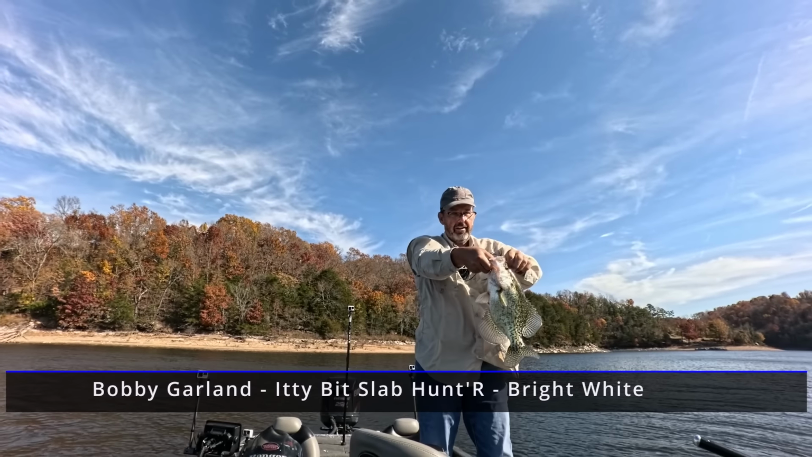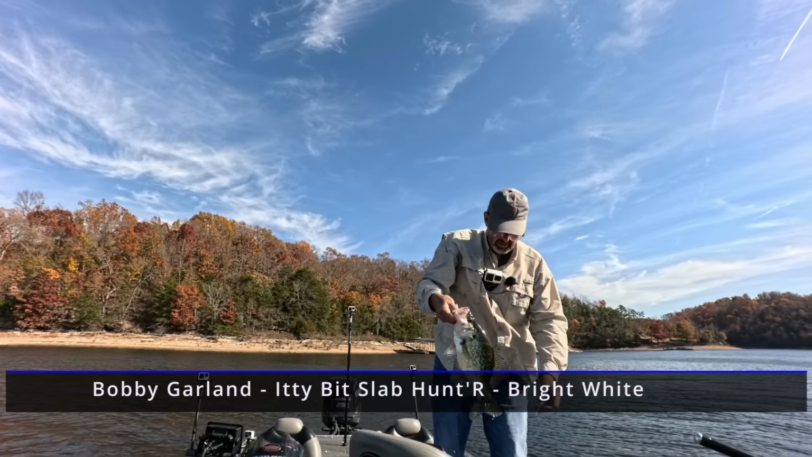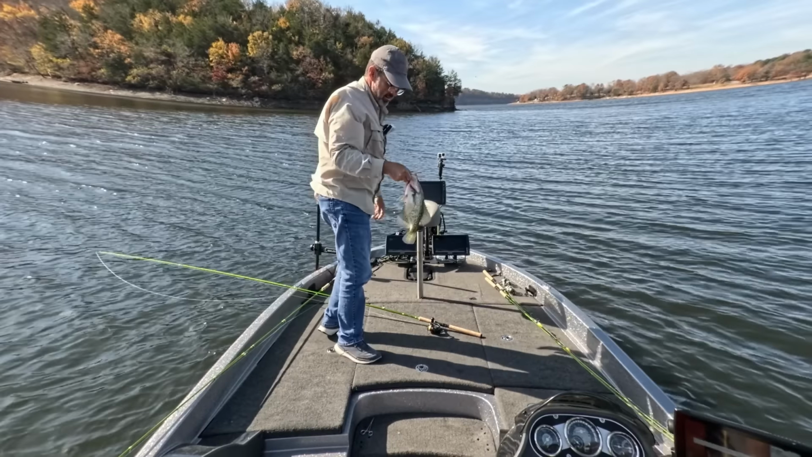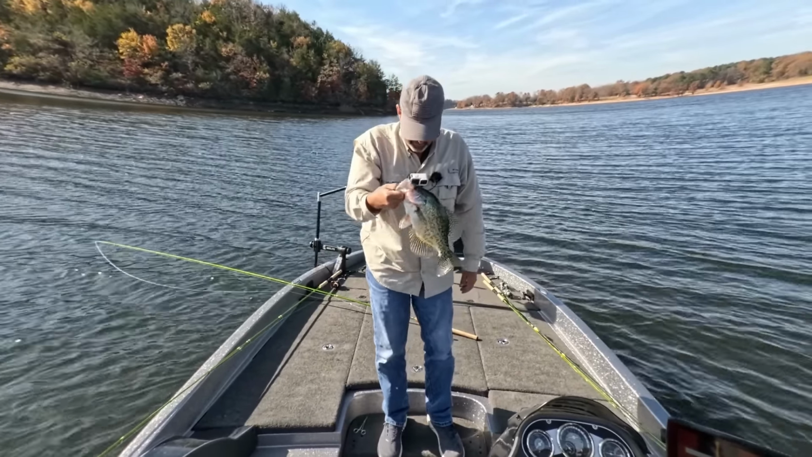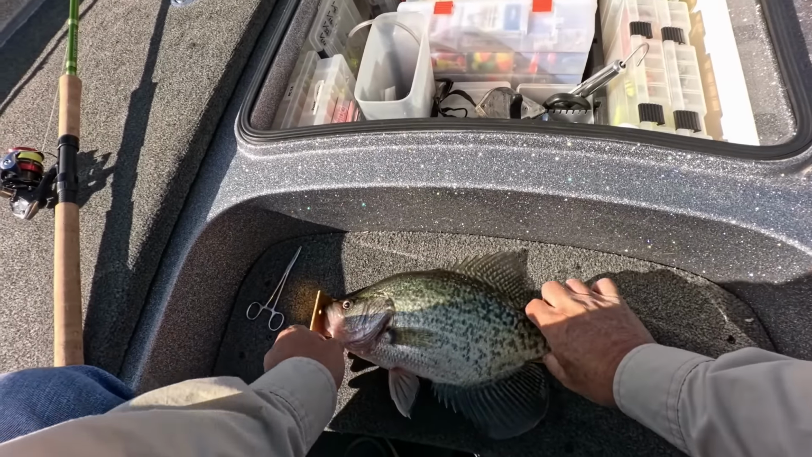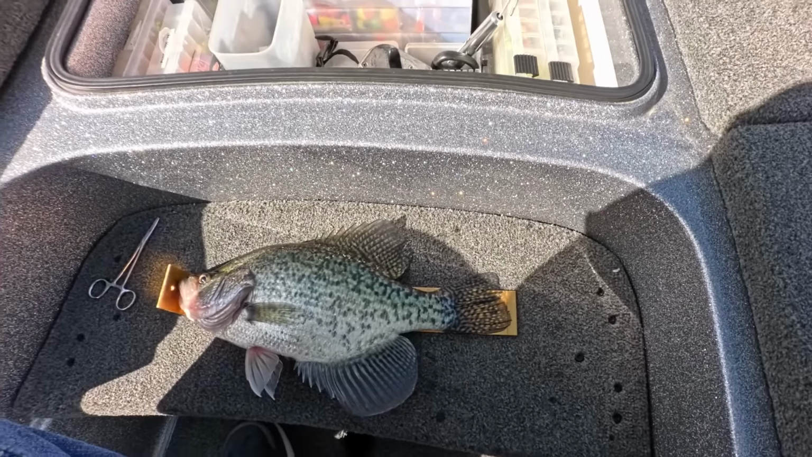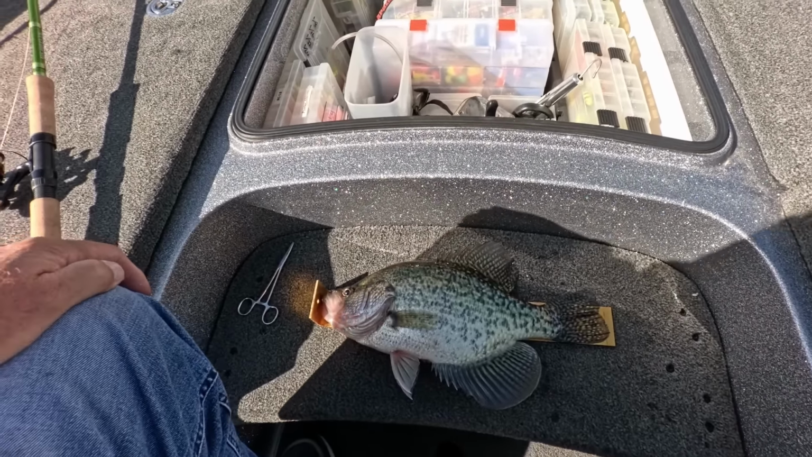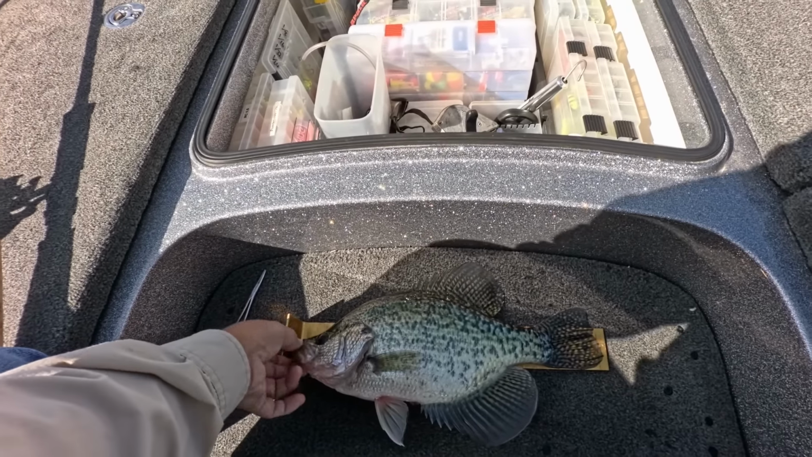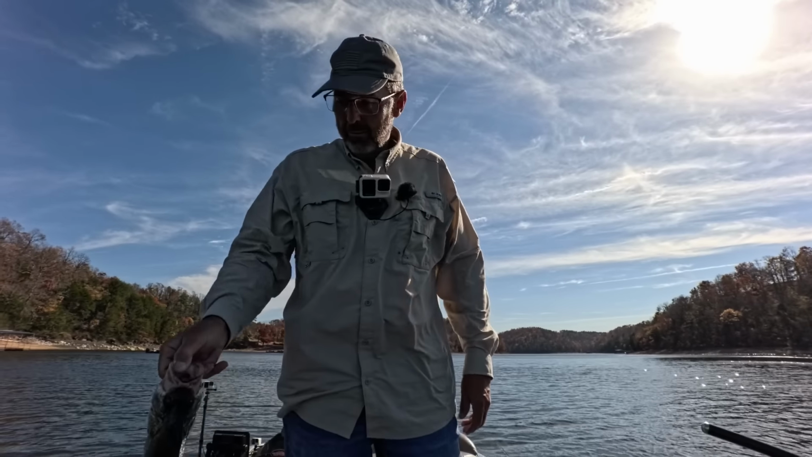Now that is a slab. Oh my goodness, that's a big fish. Look at that, just over 15 inches. That's a big old crappie. Wow, what a fish.